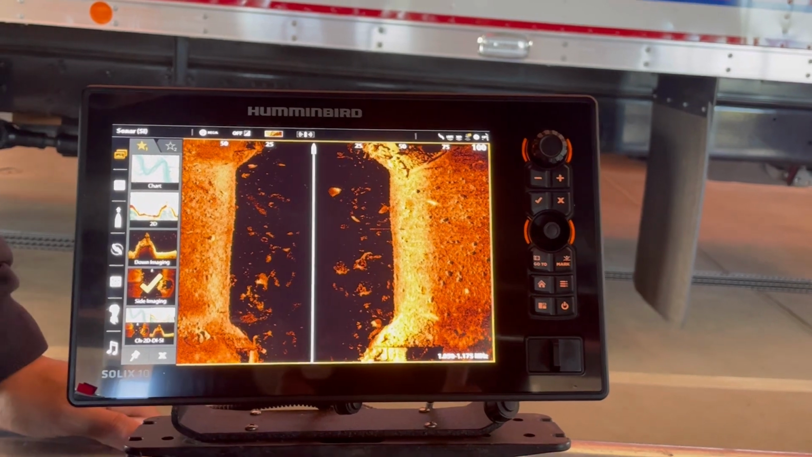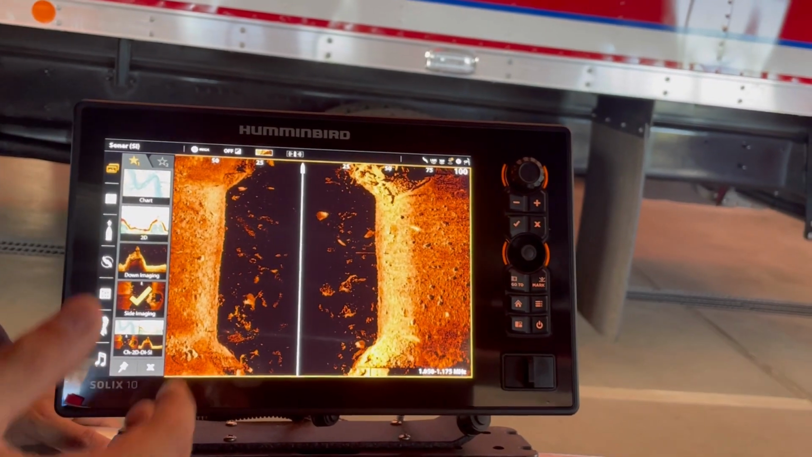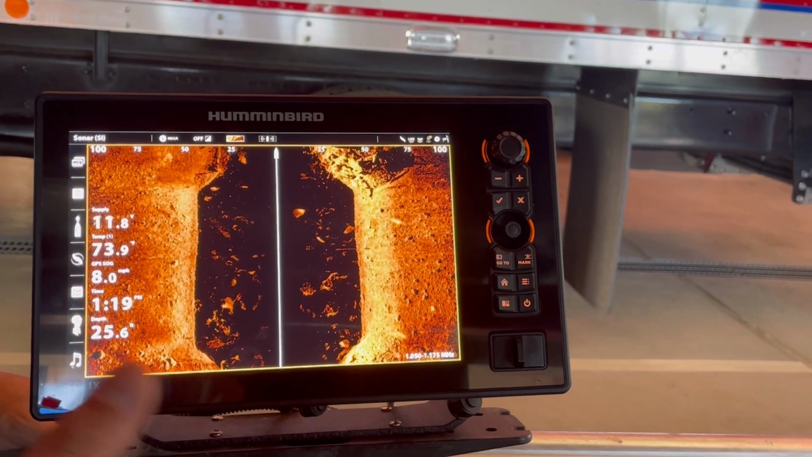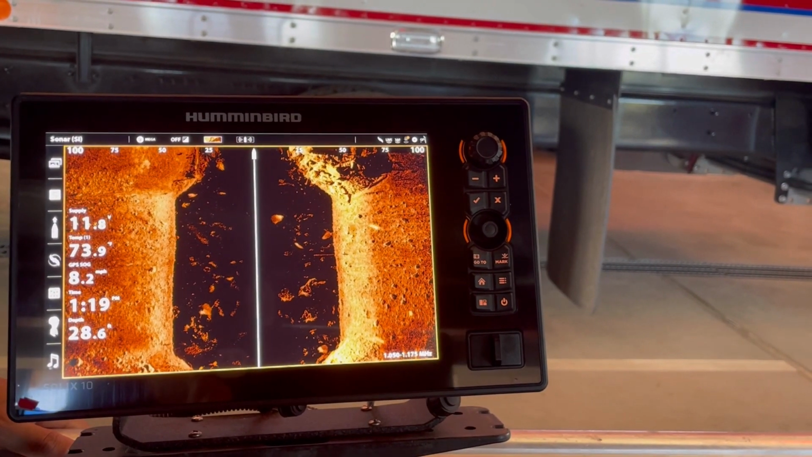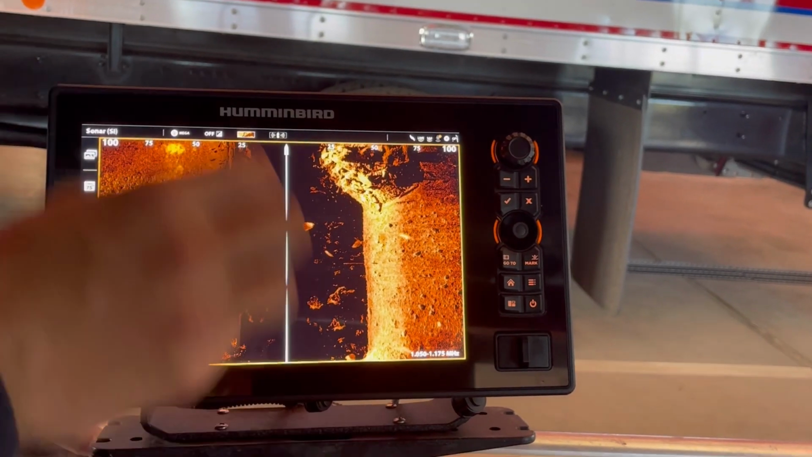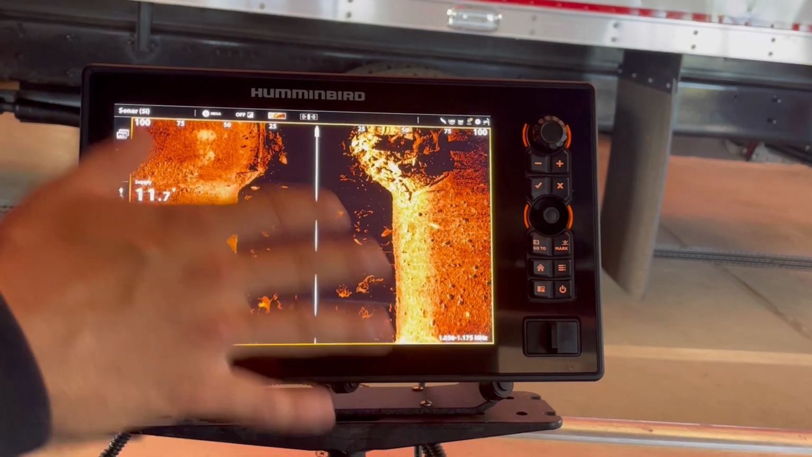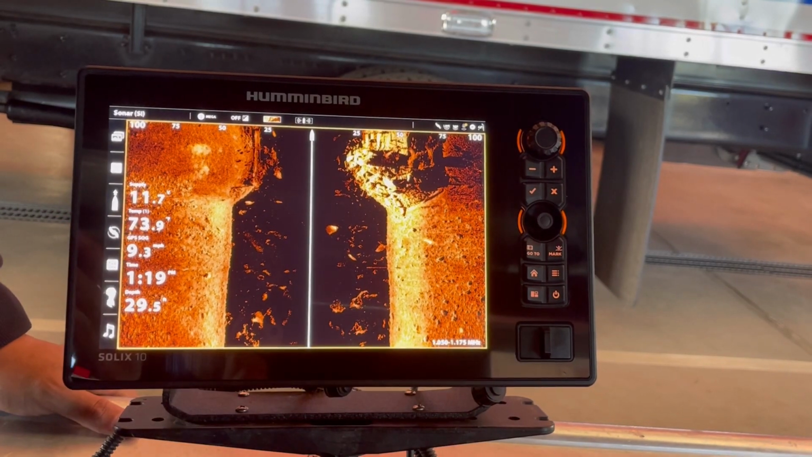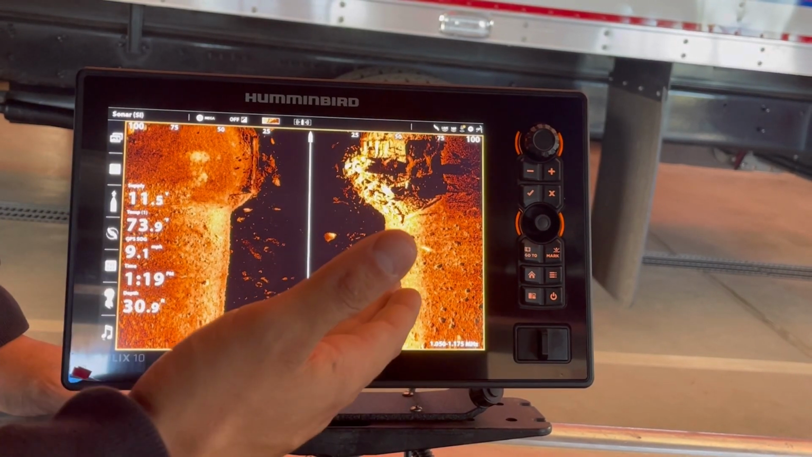So side imaging, I'm actually going to attach another video that's on YouTube that Humminbird put out on what side imaging is. Basically, we have our transducer off the back of the boat, and it's putting out sonar at whichever frequency we select to provide an image that bounces back to that transducer and creates what we're seeing here.